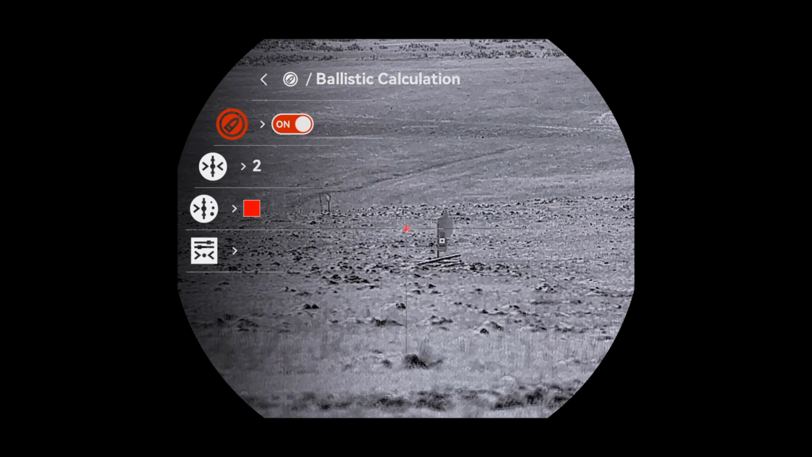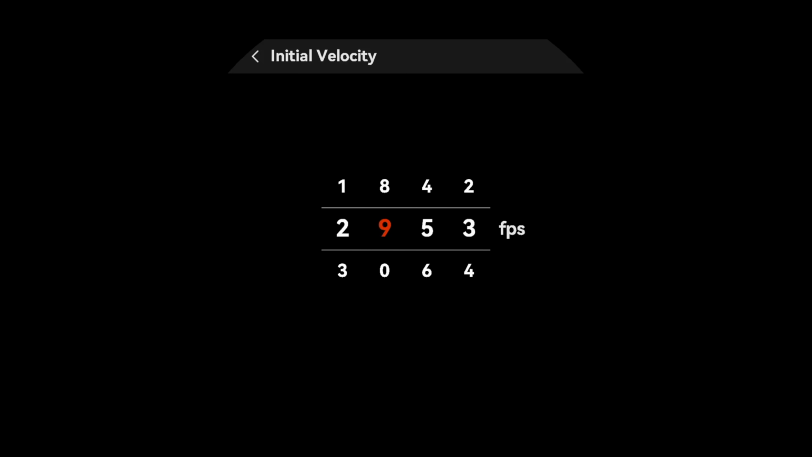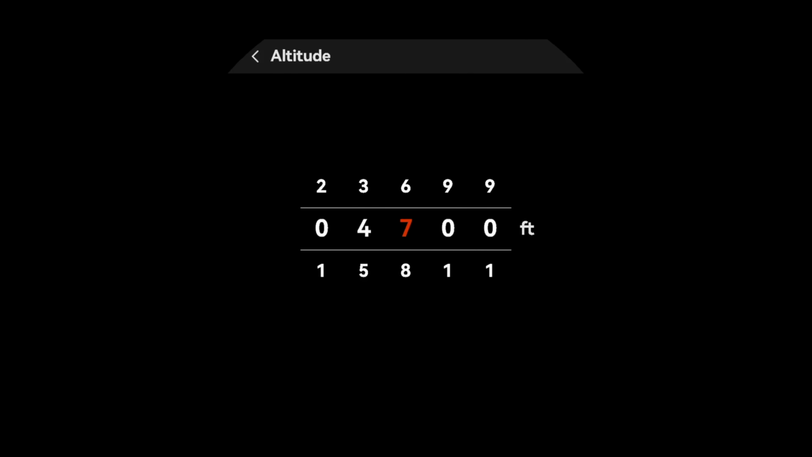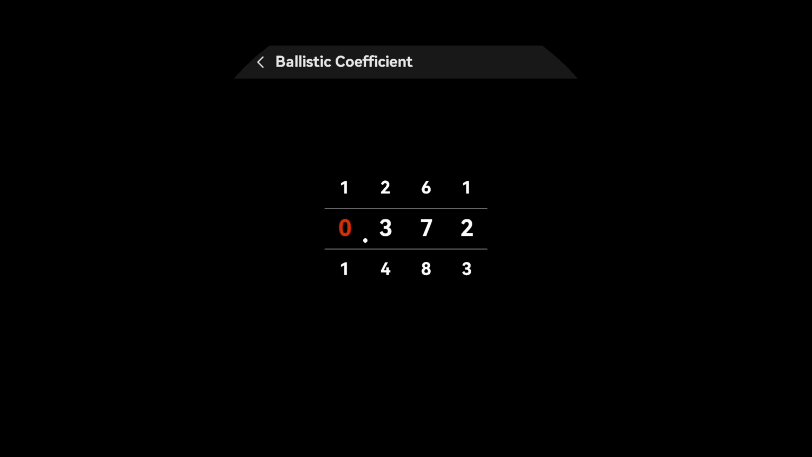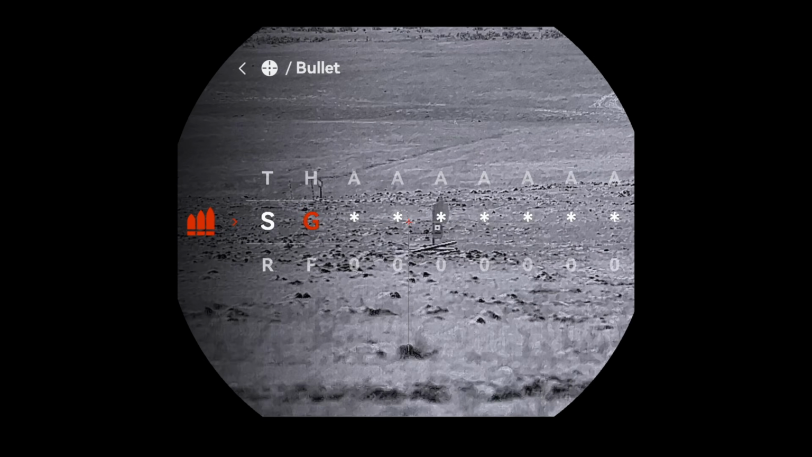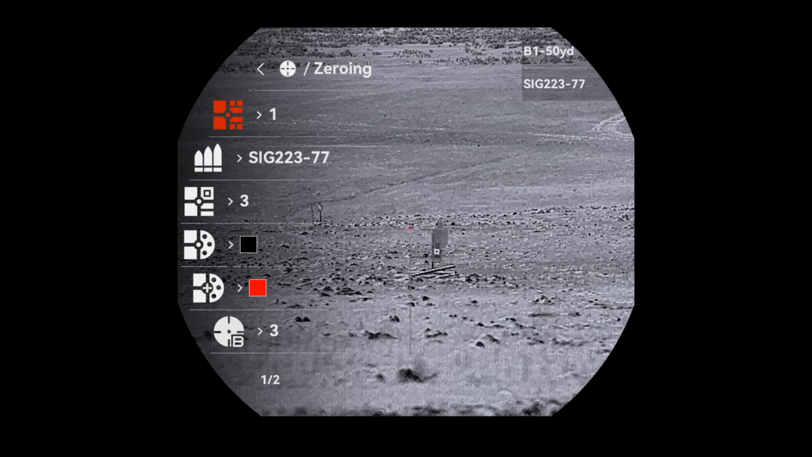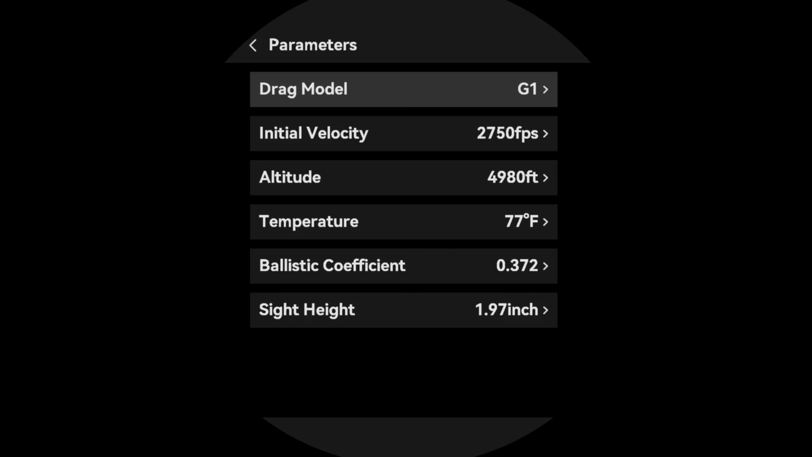Then once you input your ammo choice and ballistics, you'll be able to switch through the profiles depending on the distance you're shooting and have a perfect zero no matter the distance, which is extremely cool. On the version 3 though, because of the ballistics calculator, you really only need a 100 yard zero, because the ballistics calculator will do all of the work for you, showing you pretty accurately where your holdover is.